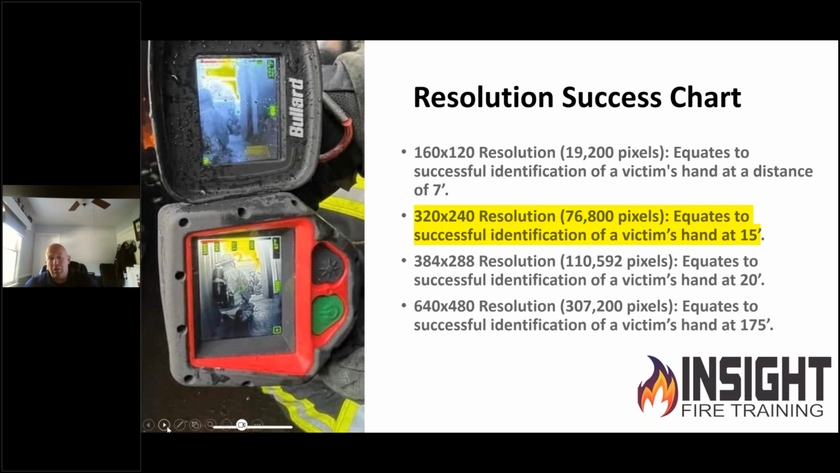Most cameras, when they switch to low sensitivity, you lose what's down low. That's why low sensitivity is called low sensitivity. You see the heat and you lose detail in those areas that are cooler. This requires, per NFPA, for you to be able to see a small child's hand at 15 feet.